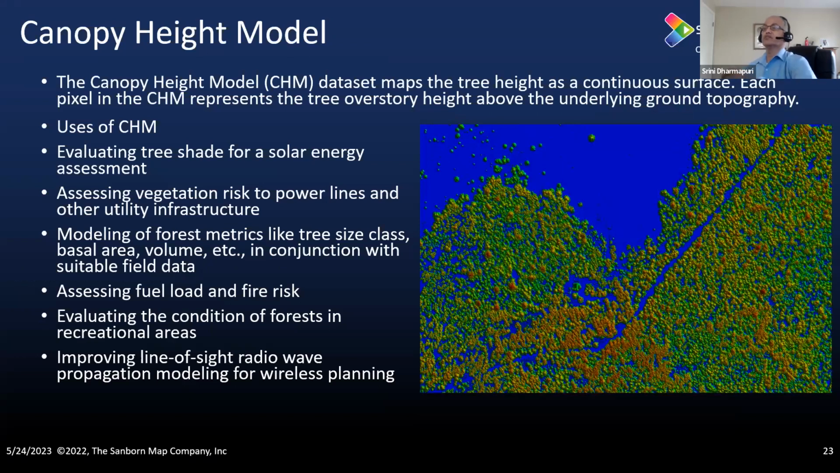So the canopy height model is one of the derivative products. Once the classification of vegetation is completed, it maps the tree height as a continuous surface, and also it represents the tree overstory. And again, there are so many use cases for the canopy height model, the CHM. I'm not going to read out everything, but the most important thing is the fourth bullet, which is modeling the forest metrics like tree size, basal area, volume, and all those things. That's one of the important derivative products that assists in calculating the metrics.